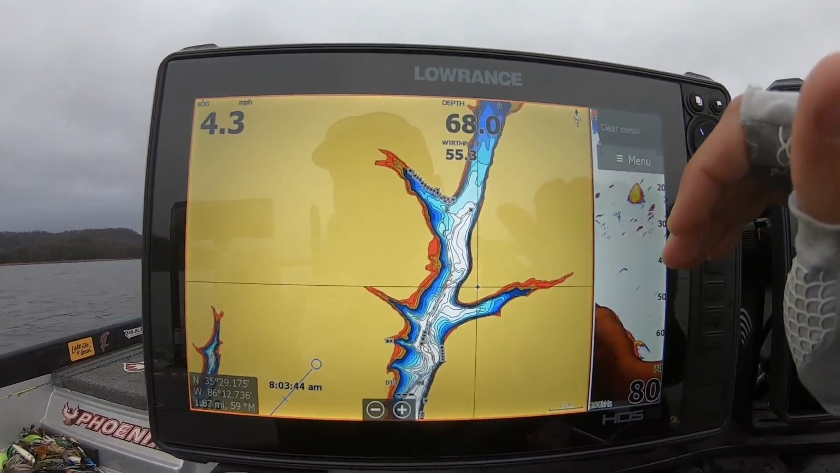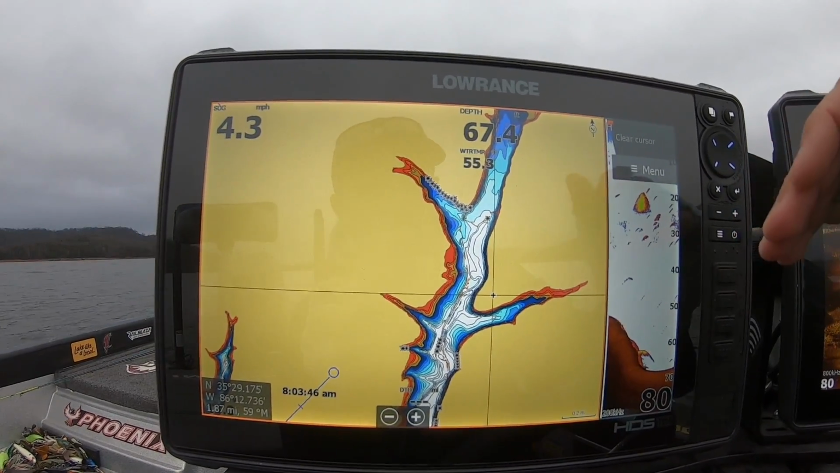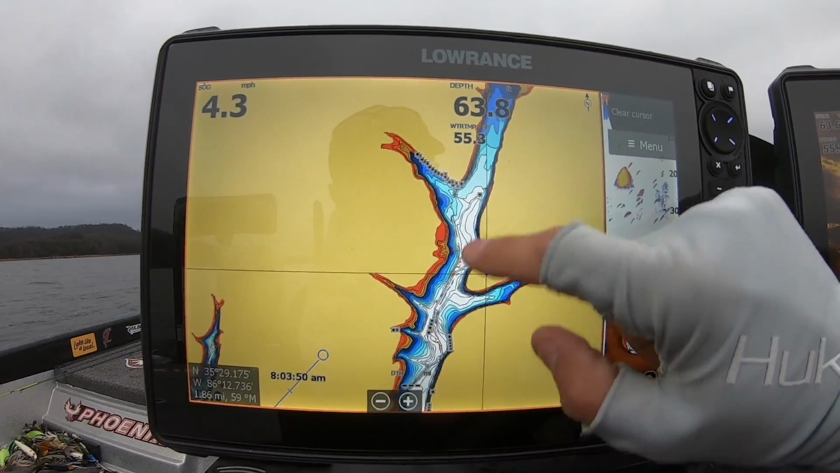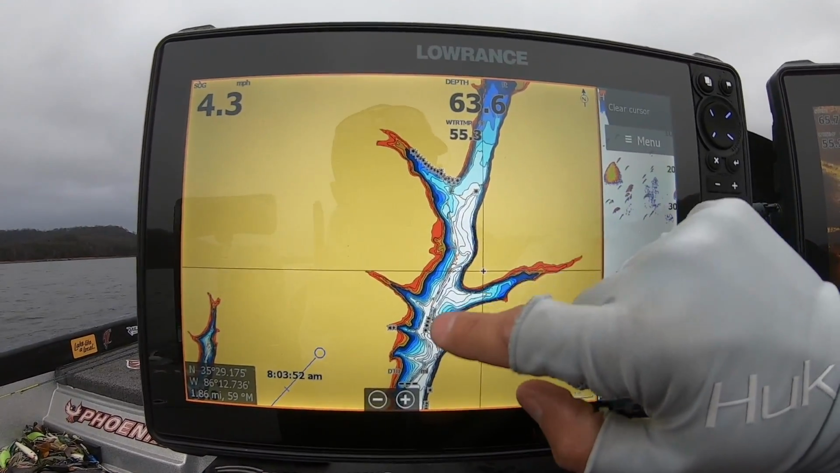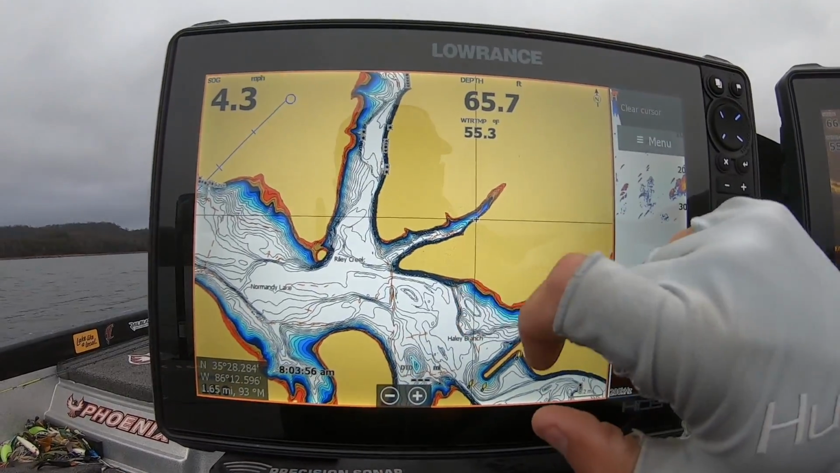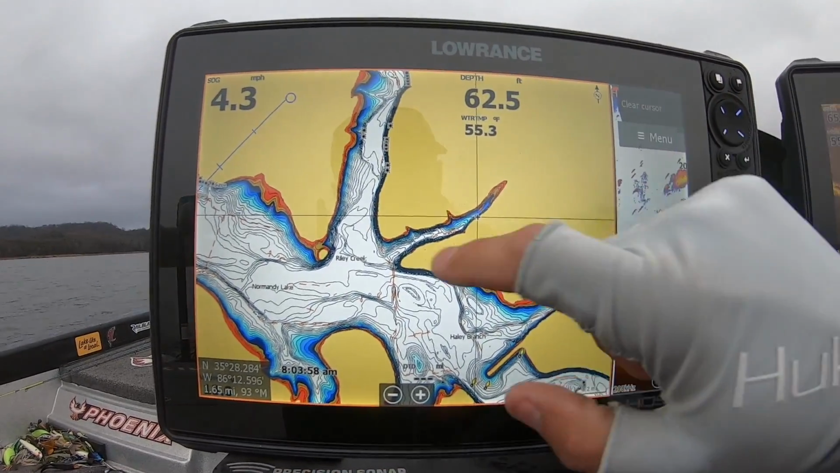I don't care if you're on the Tennessee River, Gunnersville, this time of year, whether you're in a creek or on the main body of a body of water, when that water temperature is cool, those fish want to be close to deep water.